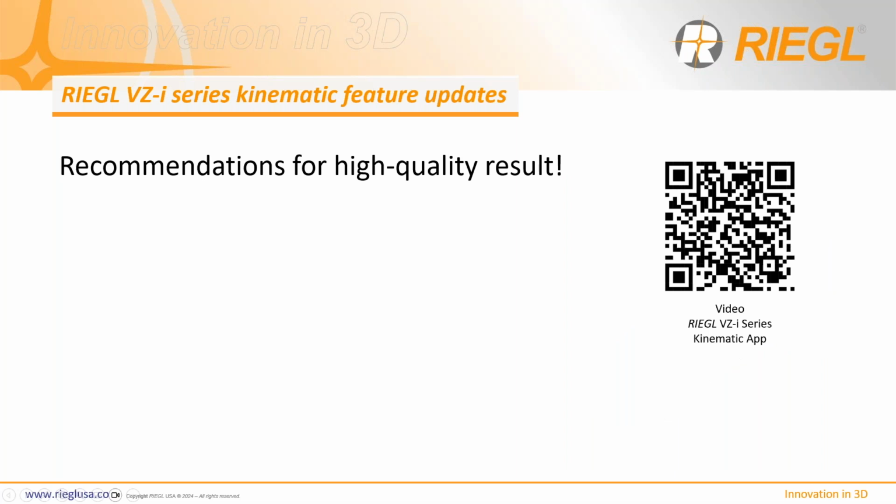Okay, last in the presentation covers new kinematic feature updates. And I want to start with a recommendation for high quality results. These are simple, but should be met. RTK correction is mandatory to begin and end a kinematic project.